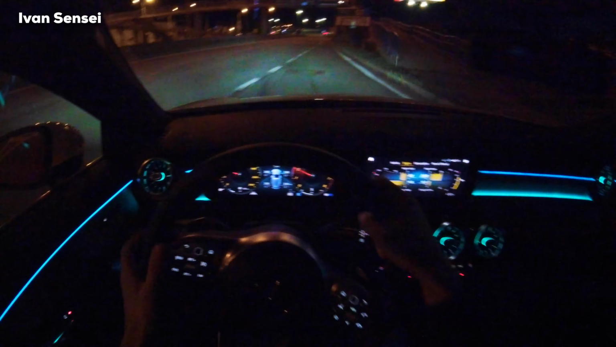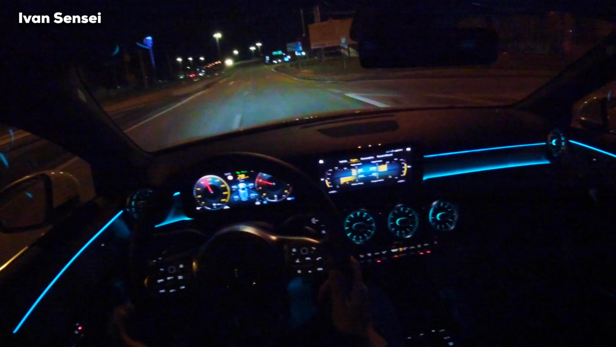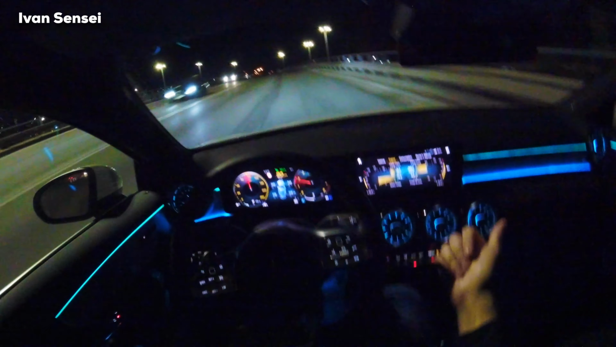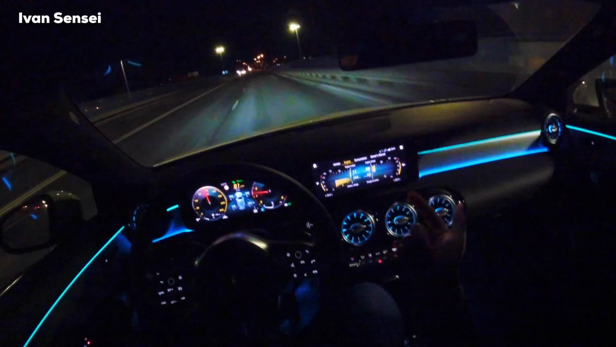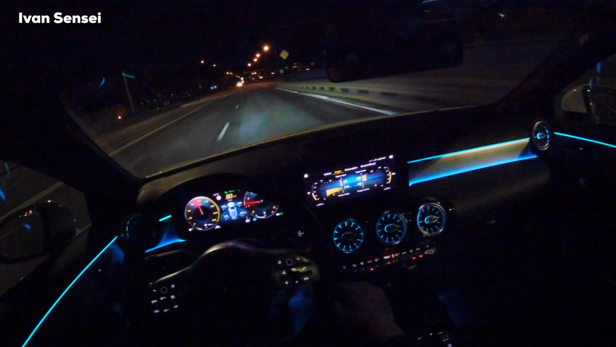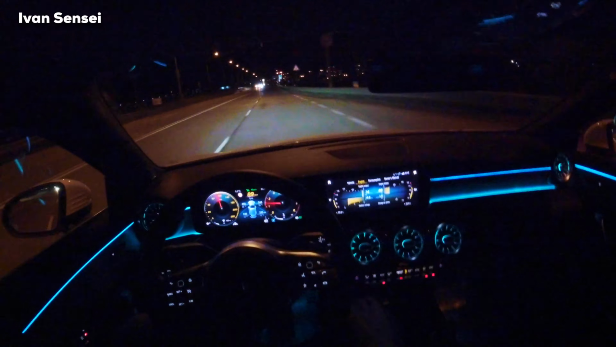So yeah, for me that was a crucial difference, because I wanted a 2.0 liter petrol engine, and there was only available CLA 200, which is 1.33 liter, and also CLA 200 diesel, and I didn't want diesel anymore, so I could only buy this for this engine or the 35, but 35 was out of my budget, so that's why I chose this car.